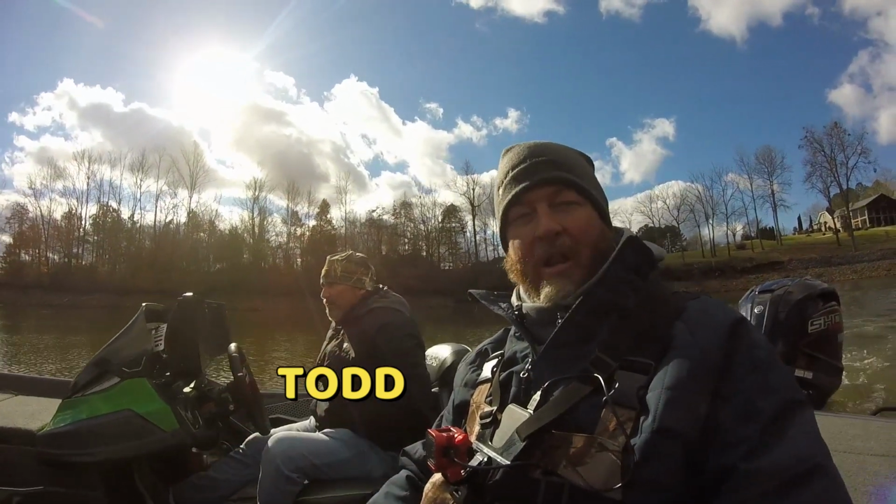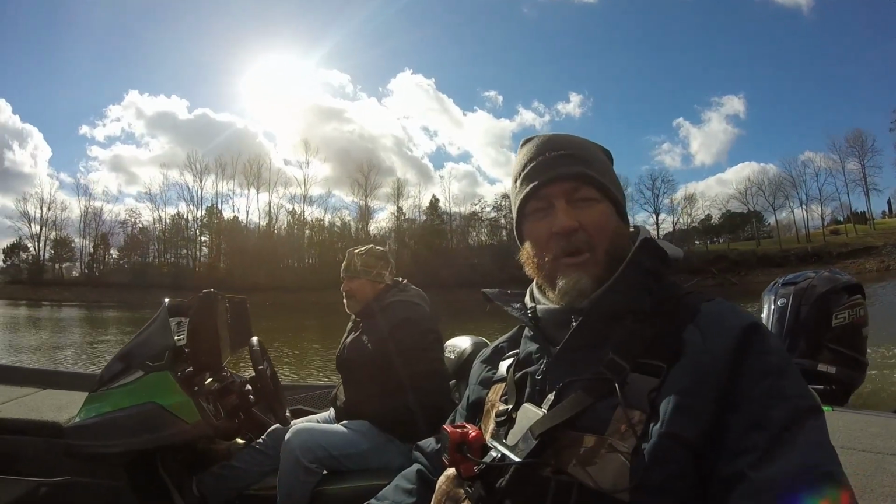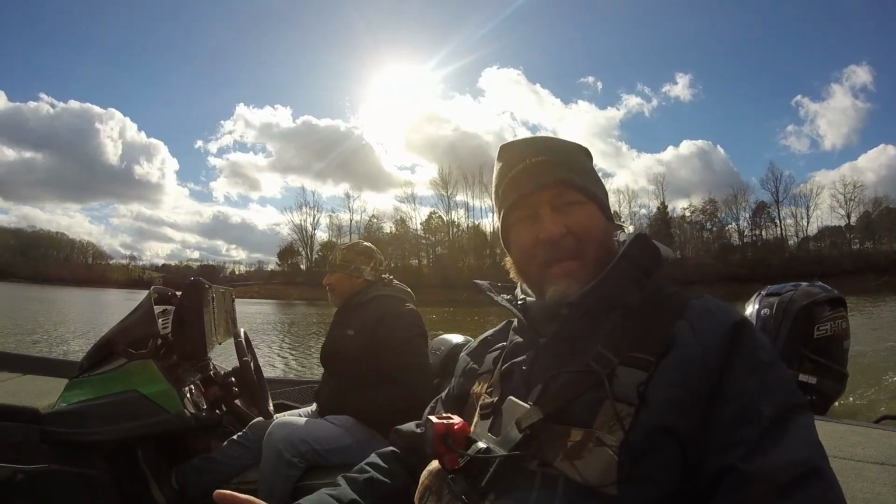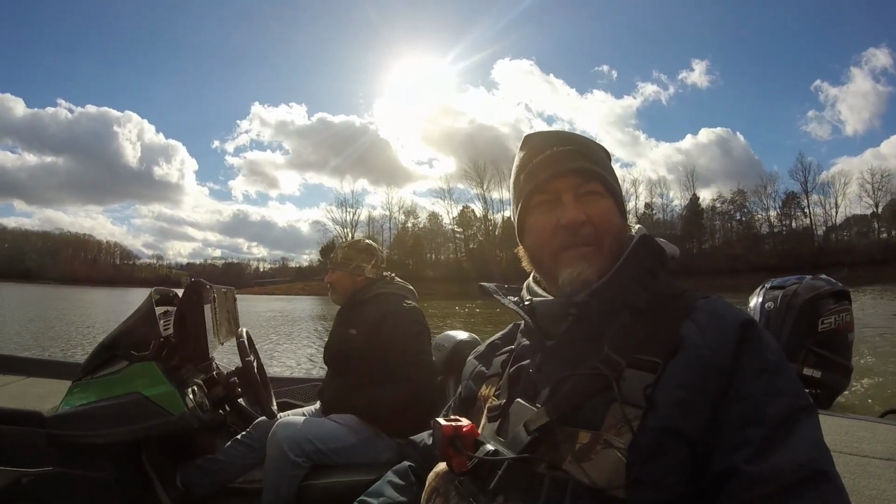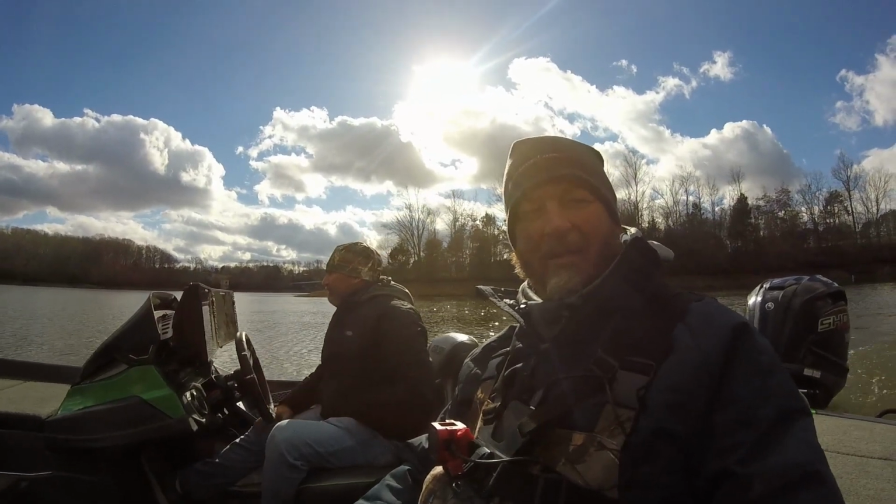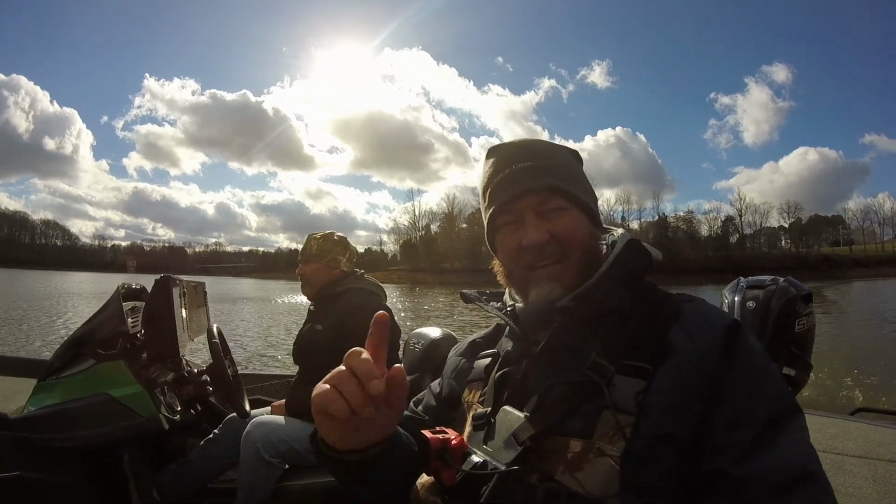Today we're going to have our work cut out for us. We are fishing post-frontal conditions. The water has come up about 2 feet. The water temperature's dropped a little bit. We've been catching some big fish the last few weeks. Not sure what this weather and the post-front's going to do to them, but you never know until you go try. Let's go catch a fish.